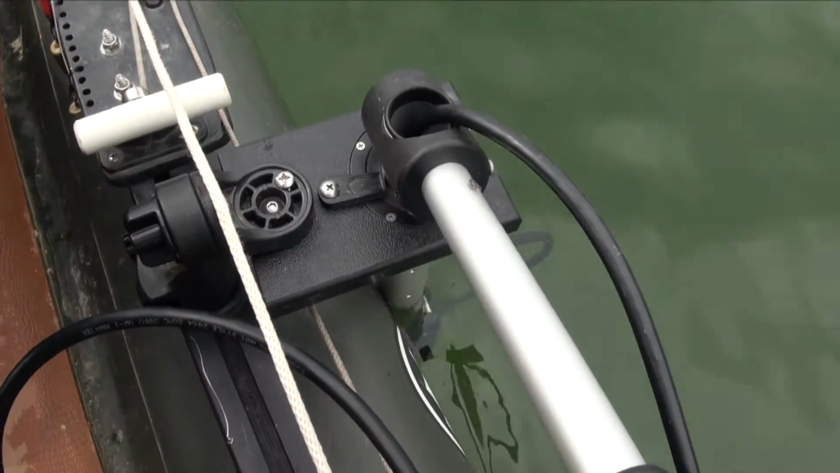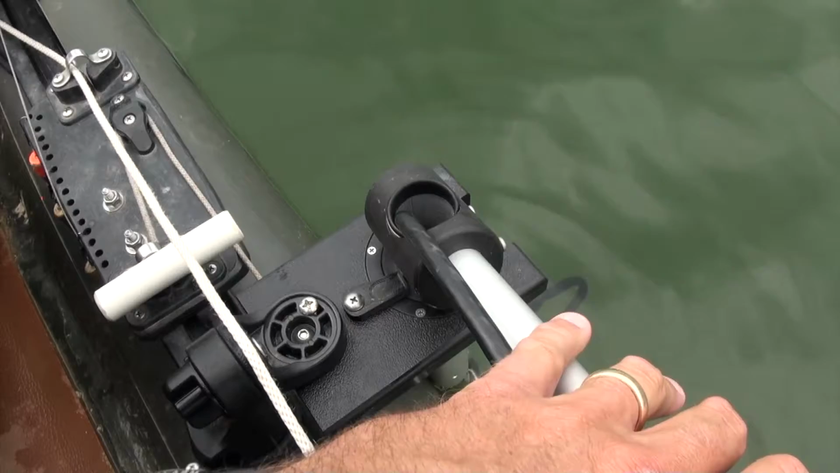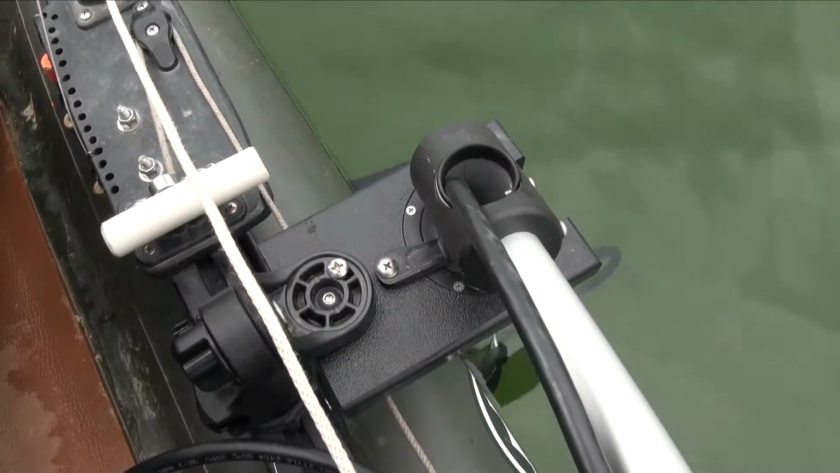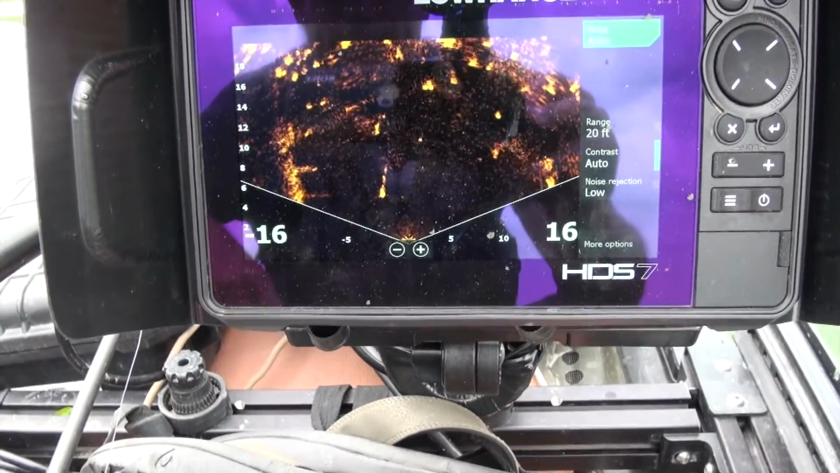I'm going to rotate this just a hair to, I'm actually running into the, I got to get that deeper. I got to make an adjustment to this somehow, because it's running into the inflatable. One of the adjustments I got to do.